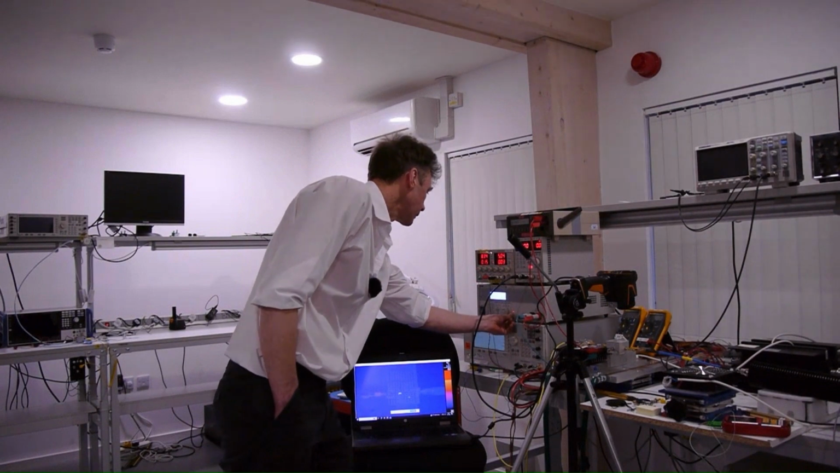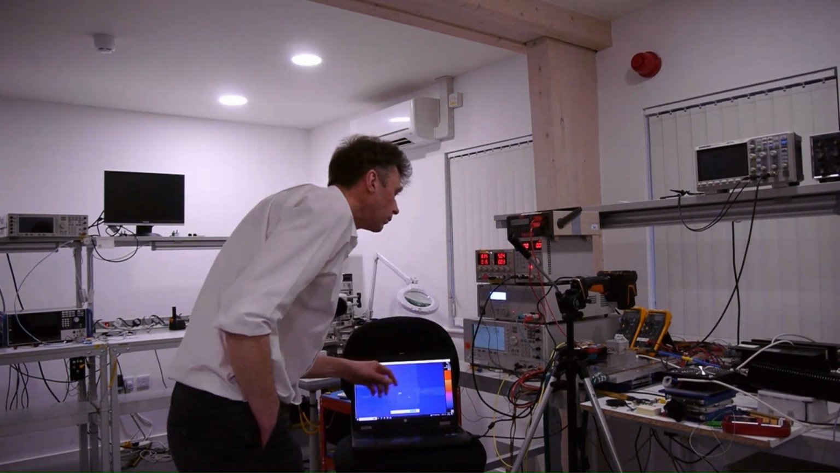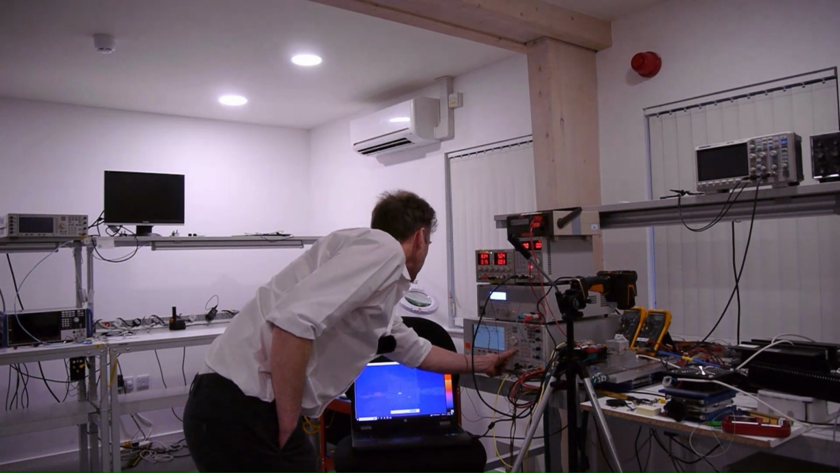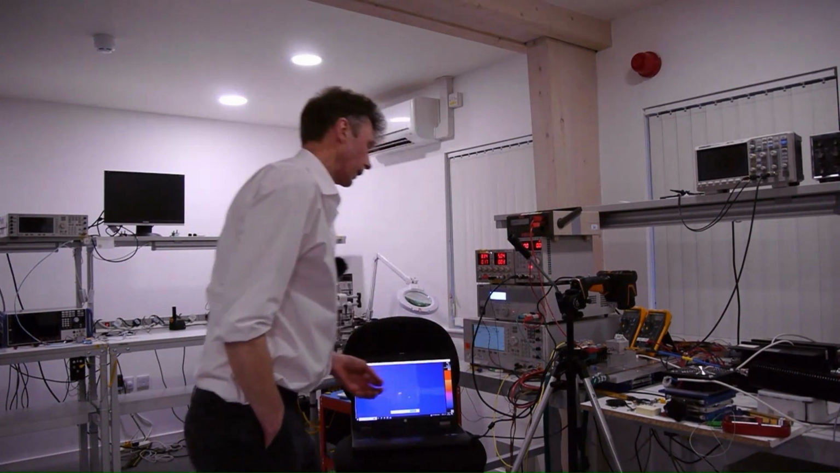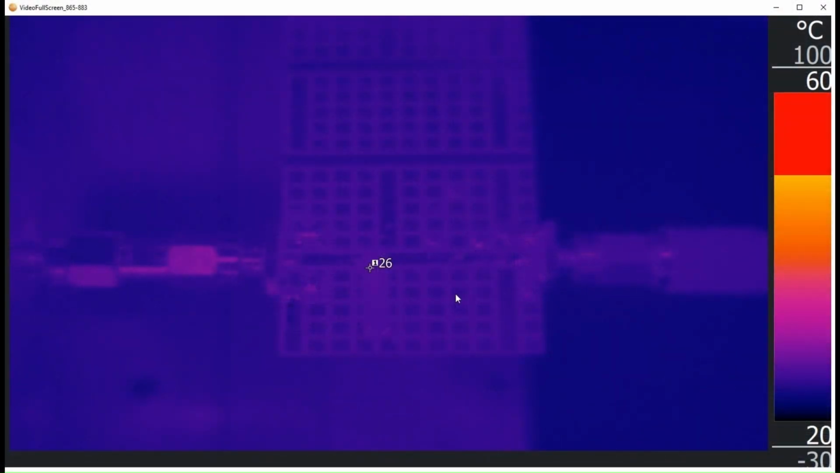So if I switch on the device again, we've got it set up to take around about 7 watts again, which is what we want from this device. And you can see on the image here, the room temperature, it starts out around about 27, the device, and you can see it warming up there pretty quickly as we pass the power through it.